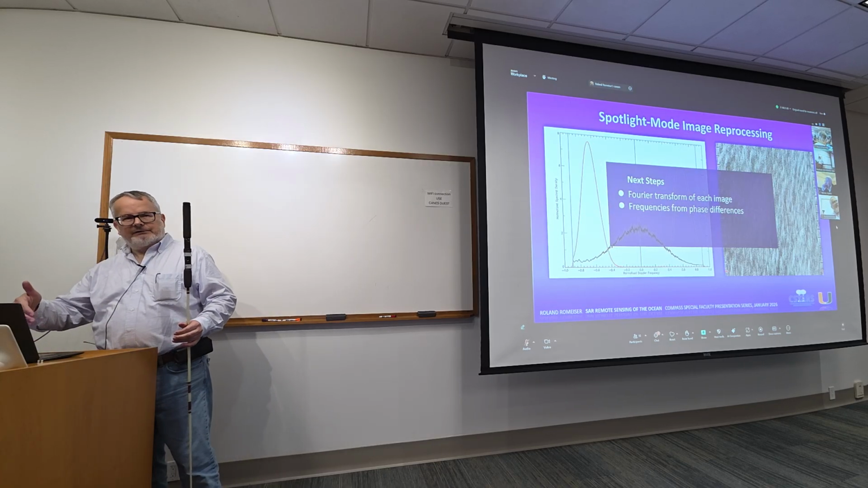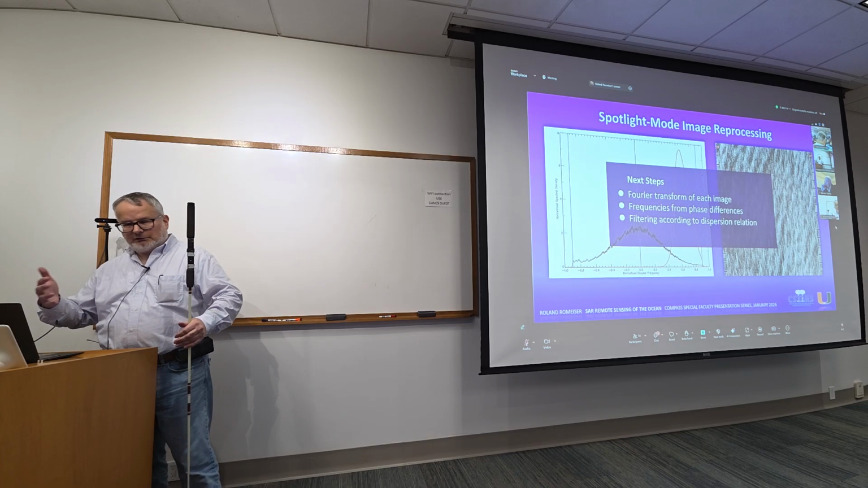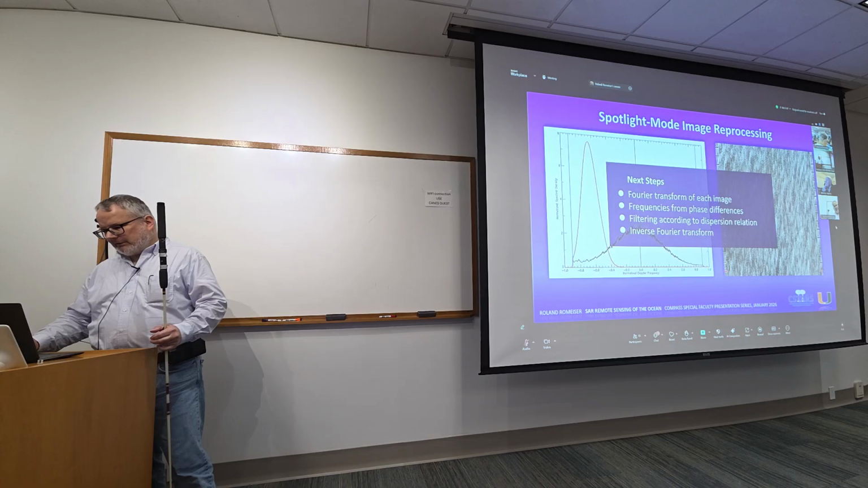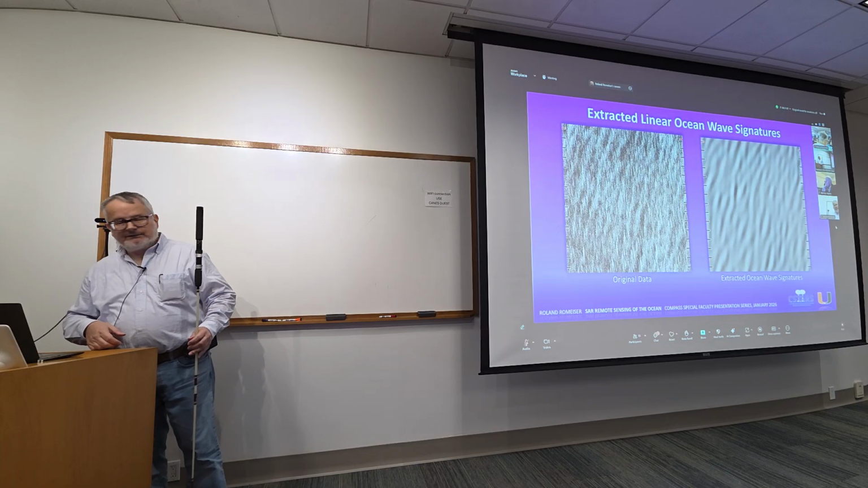And you can filter out everything that does not move like ocean waves. After filtering everything out that's not like ocean waves, you can do an inverse Fourier transform and get back into the space domain. And here's the result. There were maybe 5 slides in between that I cut out that explain the process in more detail. But you can see what we have now.